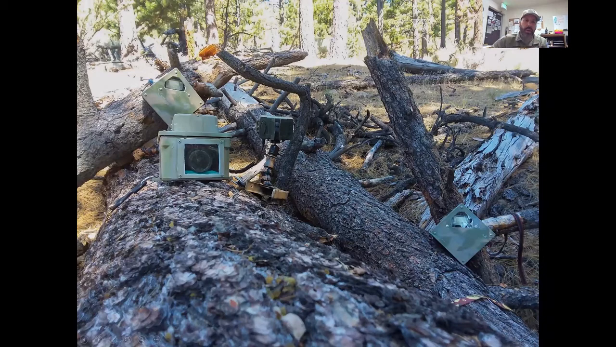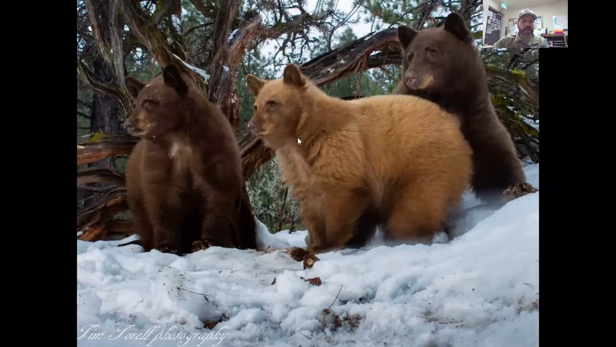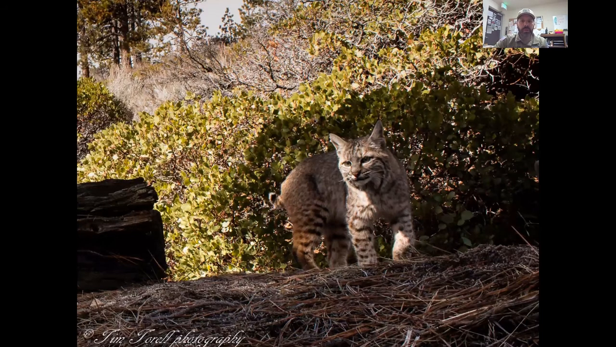This is one of those images, daytime, from one of those camera traps. This is a black bear family. I think this is mama over here on the right and the two kids. So just amazing pictures. Like I said, this guy needs to be looking at working for National Geographic. This is a bobcat that he was able to capture up behind Bowers, and just a really neat photo using the camera trap.